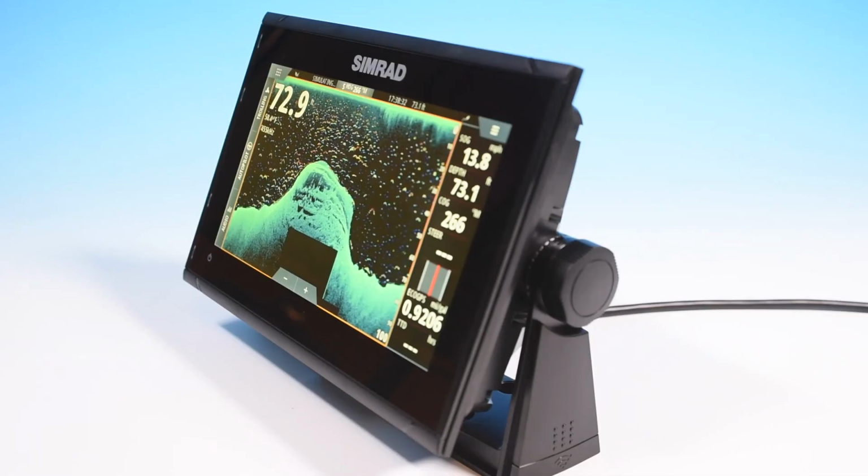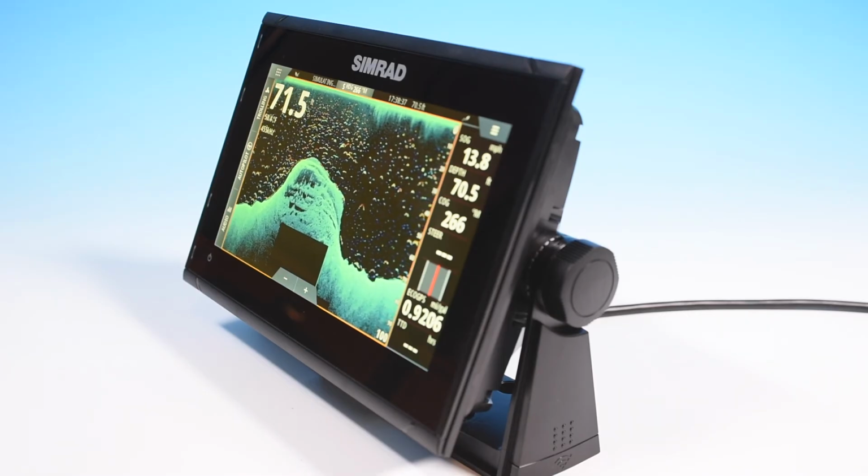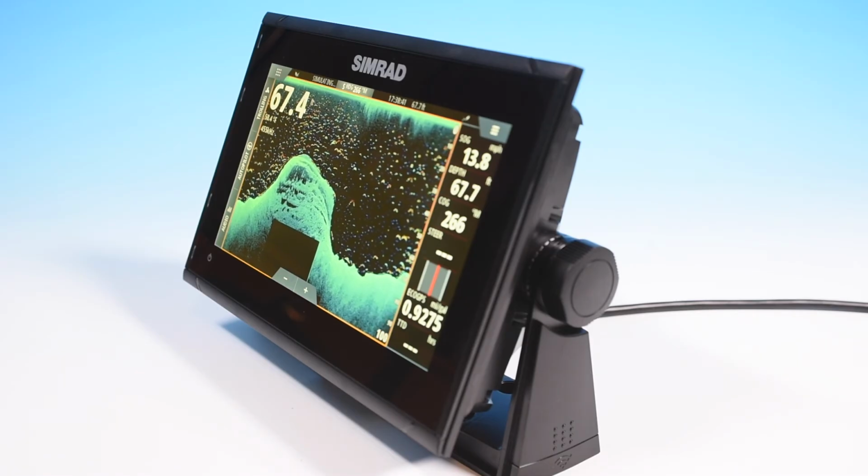So there you go. I hope now you have a better understanding of the Simrad Echo portion of the fishfinder on the Go series. The next two videos in this series will cover the side scan and down scan.